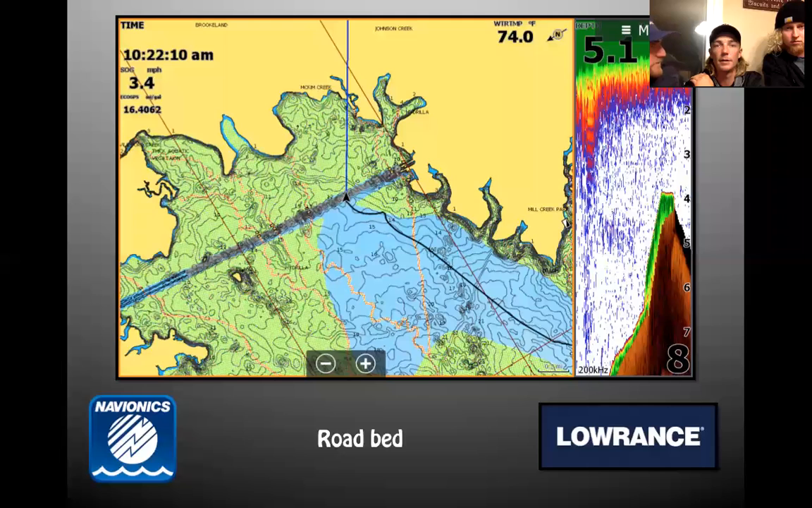What's some of your favorite baits for targeting road beds? Cranking is a really good way to just cover water on them. Football jig, Carolina rig, depending on the depth and the time of the year too. If it's pre-spawn, it might be more like chatterbait, Rattle Trap stuff. And if it's post-spawn, it might be more cranking, big worm stuff. But they're definitely staging areas for fish. Yeah, stop signs.